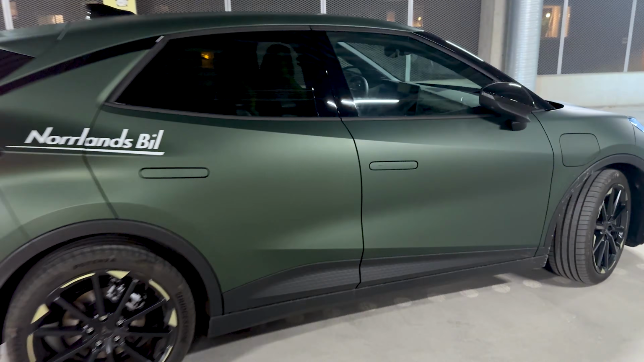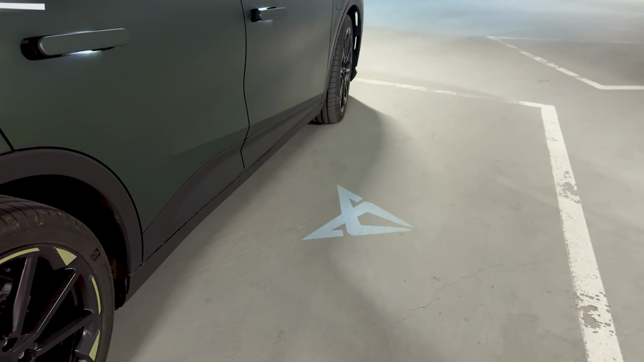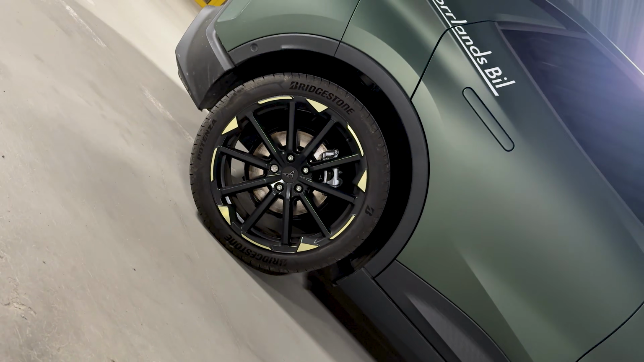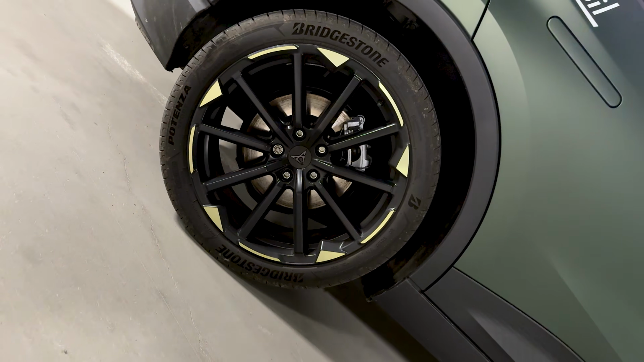Pop-out door handles. They are both electronic and mechanical at the same time. Look at that, you still have to mechanically pull it open. And then you have the Cupra logo there. That's a really cool logo. 19-inch wheels for this VZ, and I have Bridgestone Potenza tires. This thing is taking performance seriously.